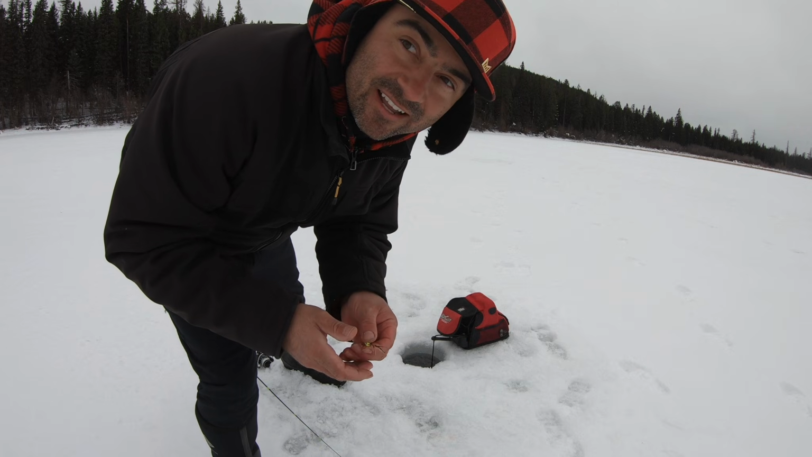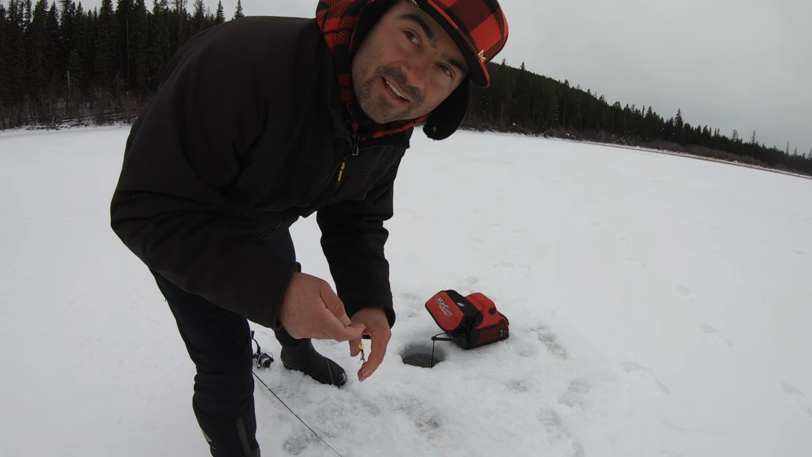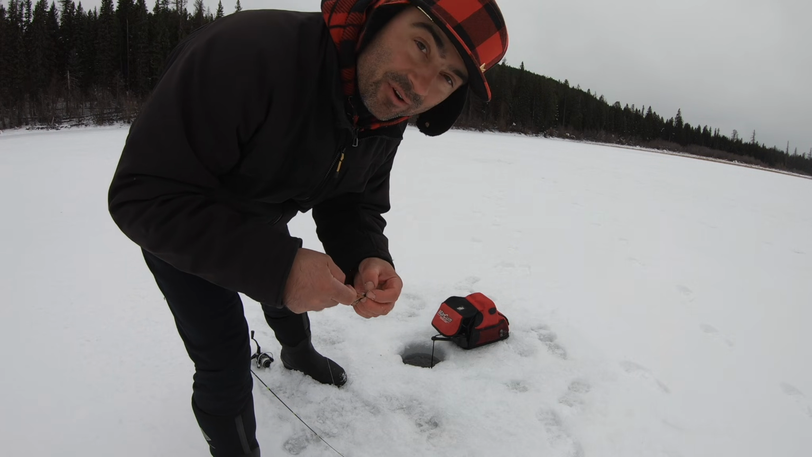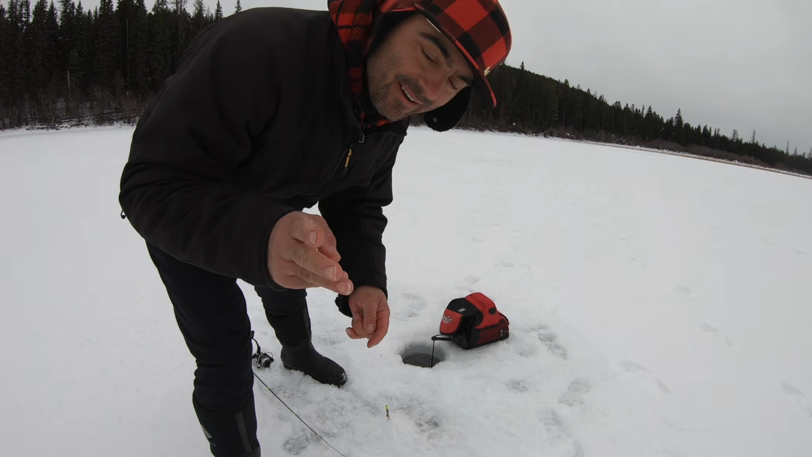I'm still gonna try to catch a cutthroat, so I might go find one out deeper, because the grayling are really in this weedy, shallow kind of area, and they're super aggressive today. I've already caught 4. Well, it's funny. When they come around, they're super aggressive, but there just aren't that many around. That's okay. We're having fun.